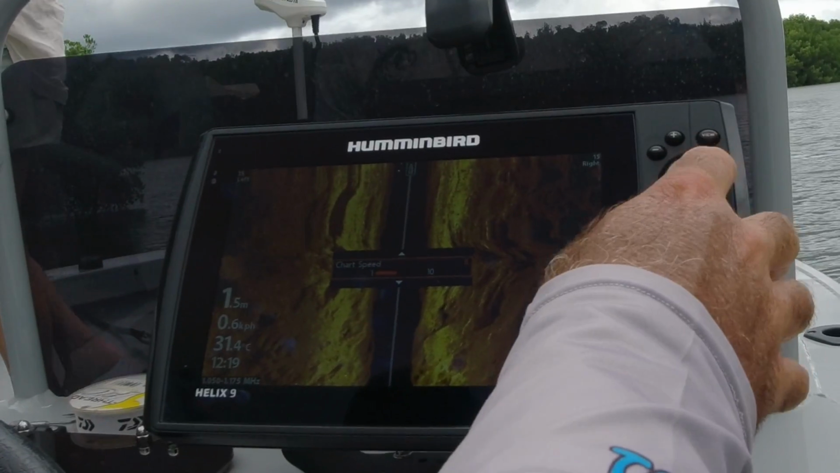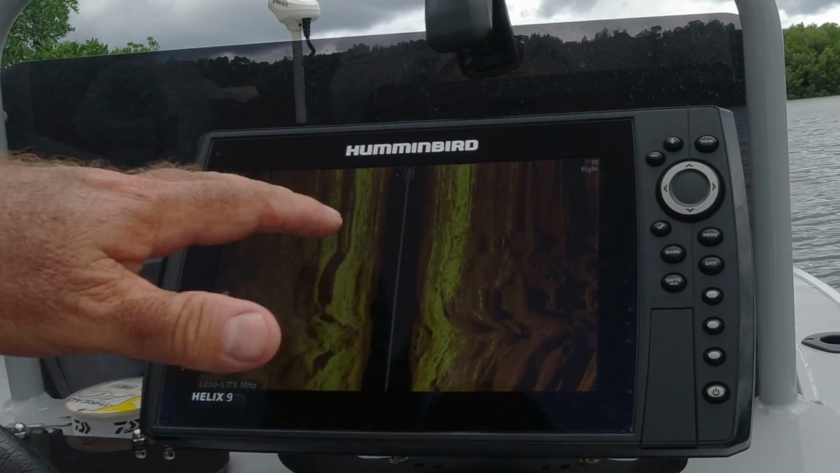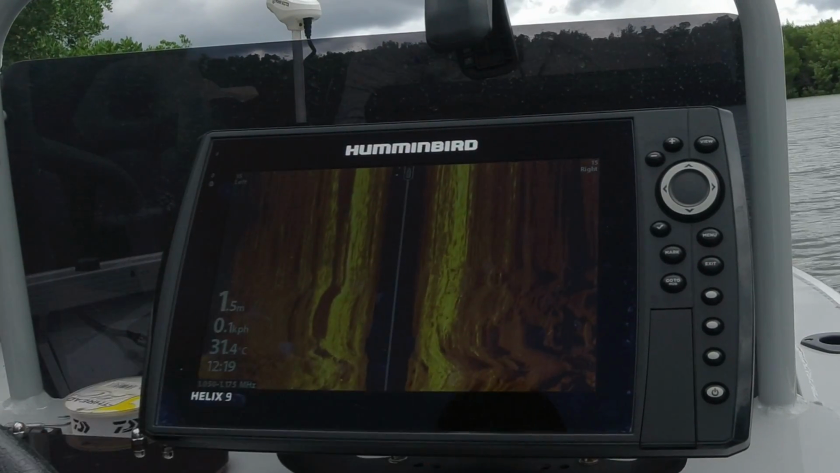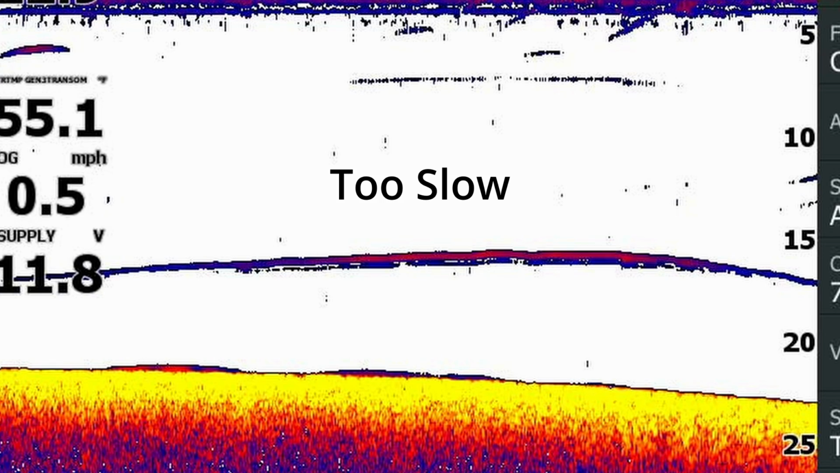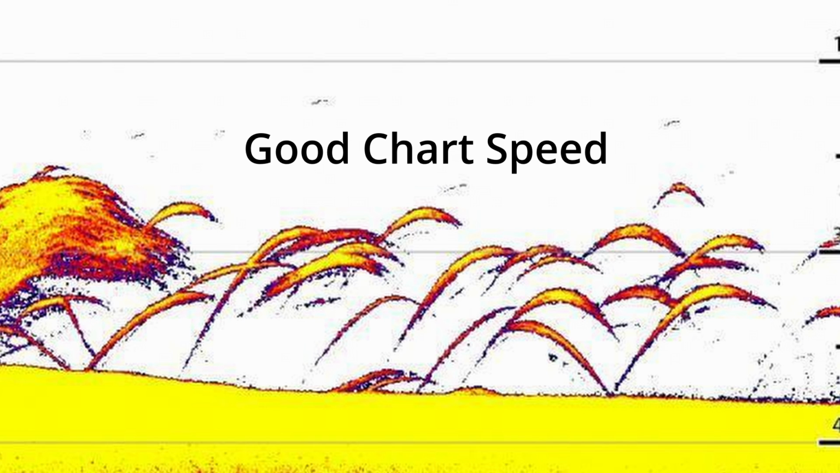Now, in the menu, you'll see chart speed here, and I've got it on 1. I've got it on the slowest setting. And if I dial it right up to 10, you can see how fast that chart is moving now. And all those rocks, instead of being nice fluffy clouds like they looked before, are all blurred lines. You have to match your chart speed to your boat speed. This boat, when I'm idling around looking for fish, I'd put the chart speed on about 3, but if I'm going with a strong current, I might put it on 4. If I'm going against a strong current, I might put it on 2. You just have to think about your chart speed as well as all your other settings.